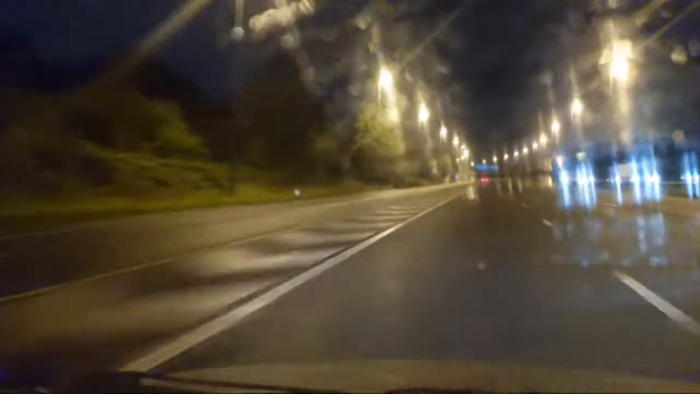Now this is where the motorway is normally busy, and there are a lot of red lights ahead, more than there have been. But we need to get in the left-hand lane, which doesn't currently exist. Now it does. So we can move across. There's no one coming down the slip road, so we're okay.